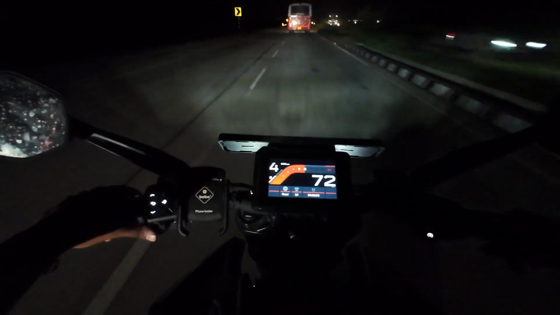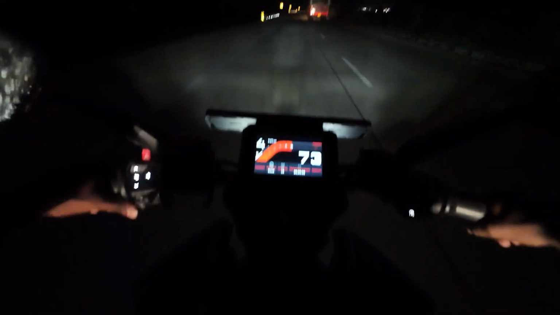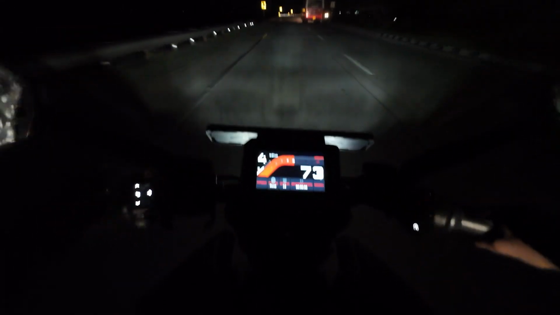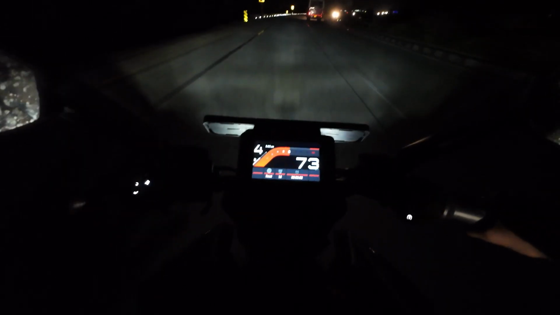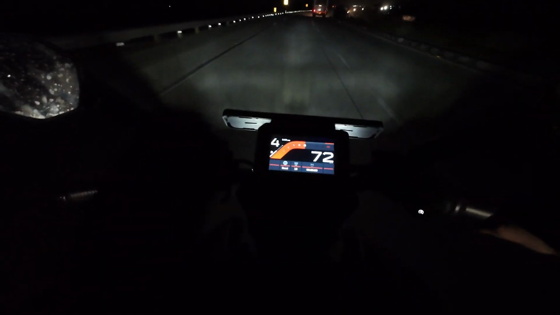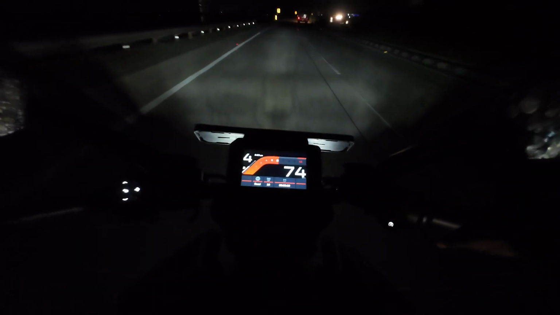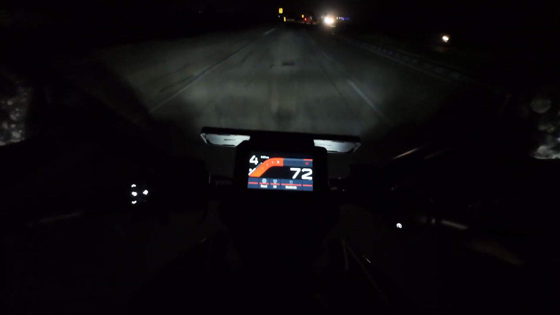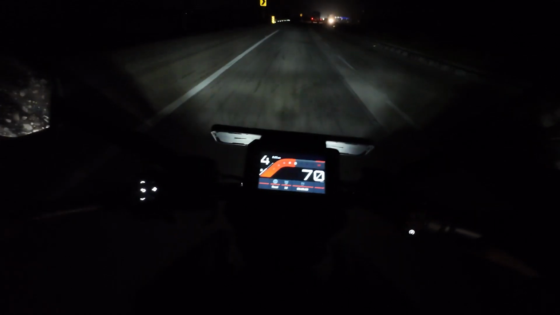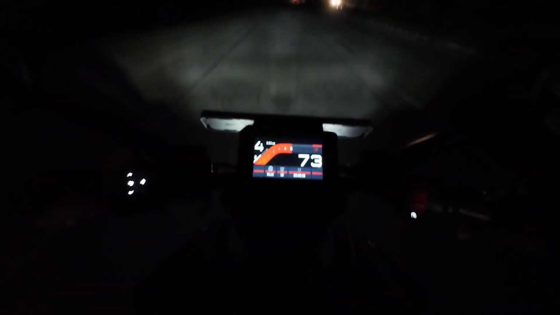Okay, so right now what I am understanding is that I do definitely need a lens cover for this camera, because the raindrops as well as the dust particles that are hitting me right now, because I'm not wearing any riding gear, will take a toll on this camera if I don't use a camera lens protector. Okay, I do feel a little bit of drizzle here, so let's go.